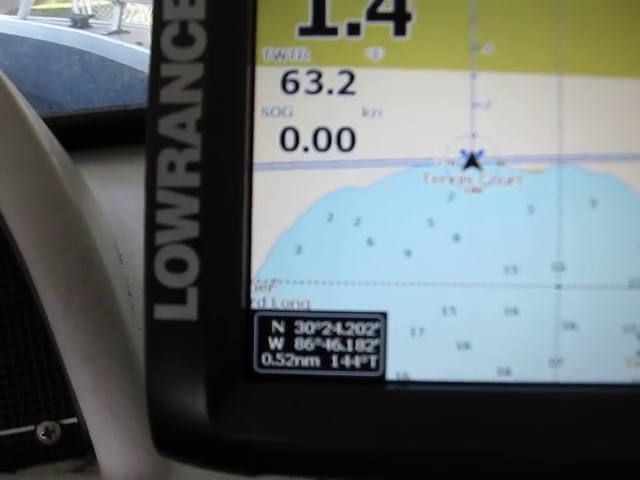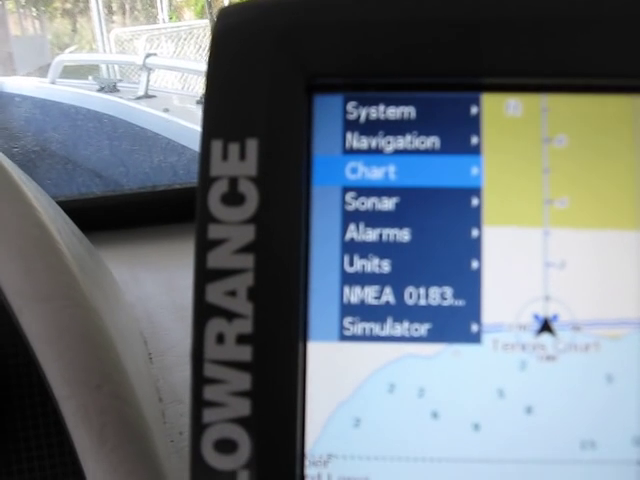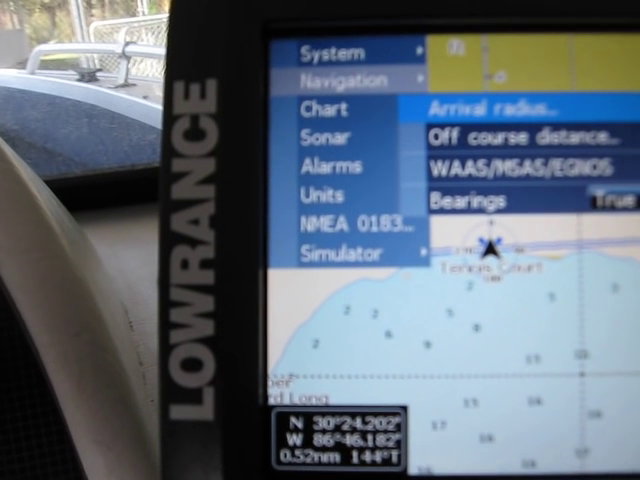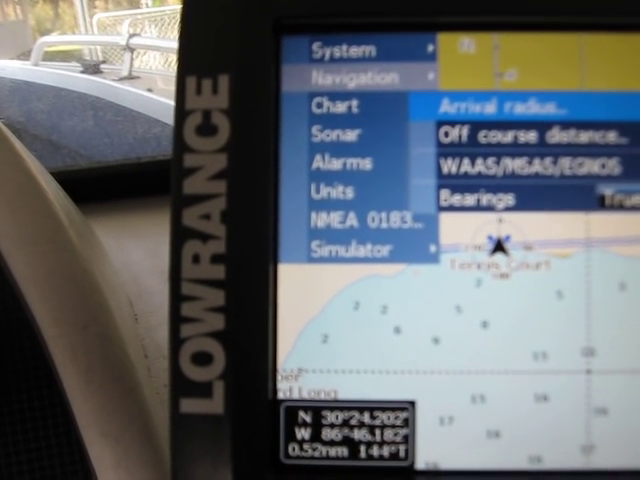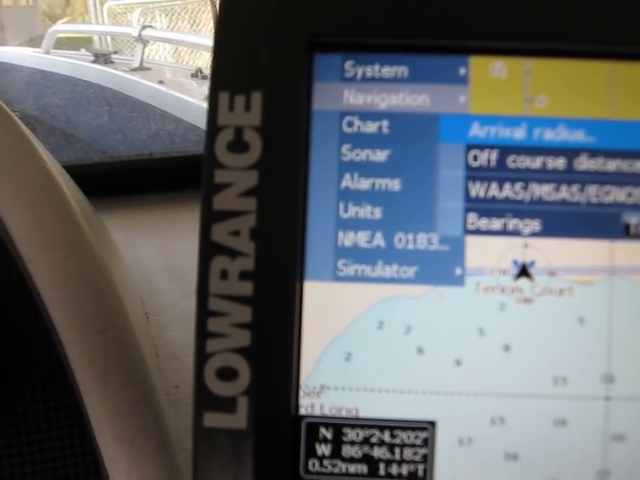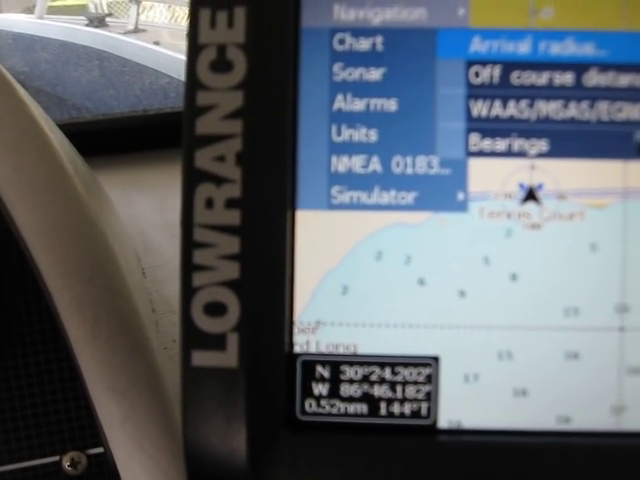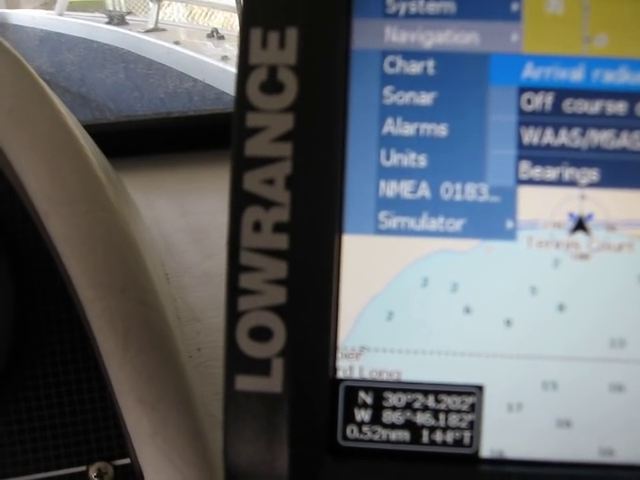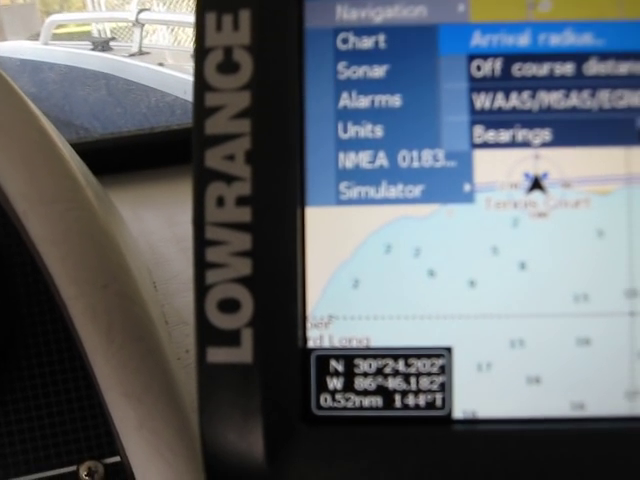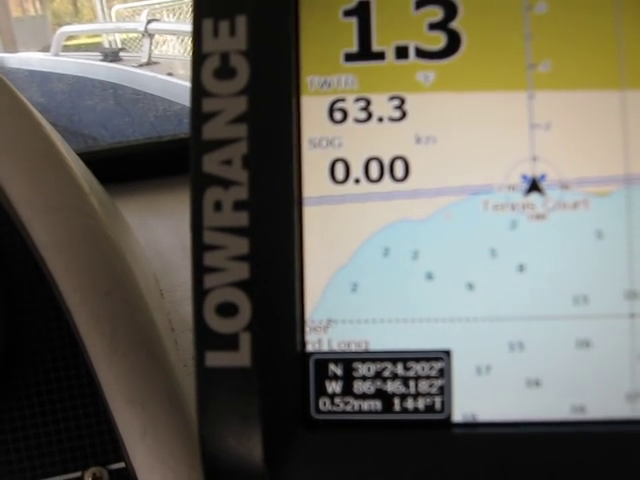Now you can press menu twice, and it takes you back to this page right here. You can do navigation, and in navigation you can hit enter there: arrival radius, off course distance, the WAS, or the bearings. The bearings can either be true or magnetic. Sometimes I use magnetic, and then after I've done a correction for the boat compass for deviation, the two of them should be in line. I can also check out my compass to make sure it's working properly. But punch menu, it takes you back out of that. Now if I punch menu again, it clears that back out.